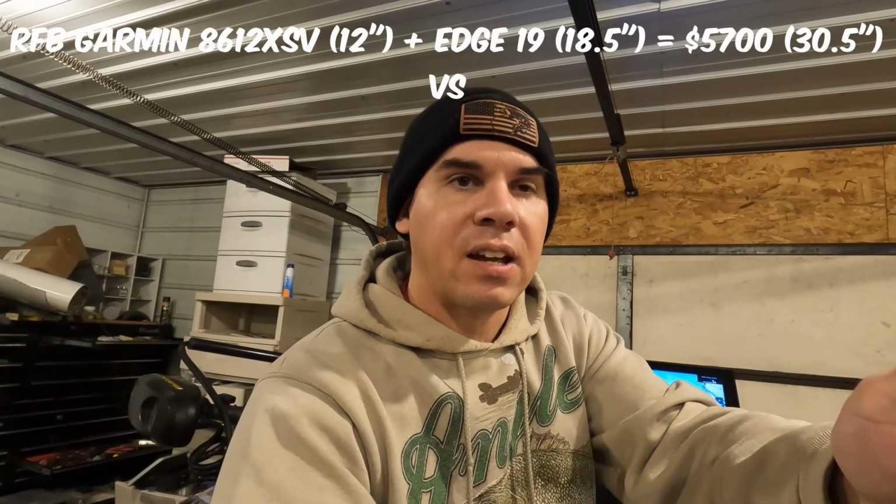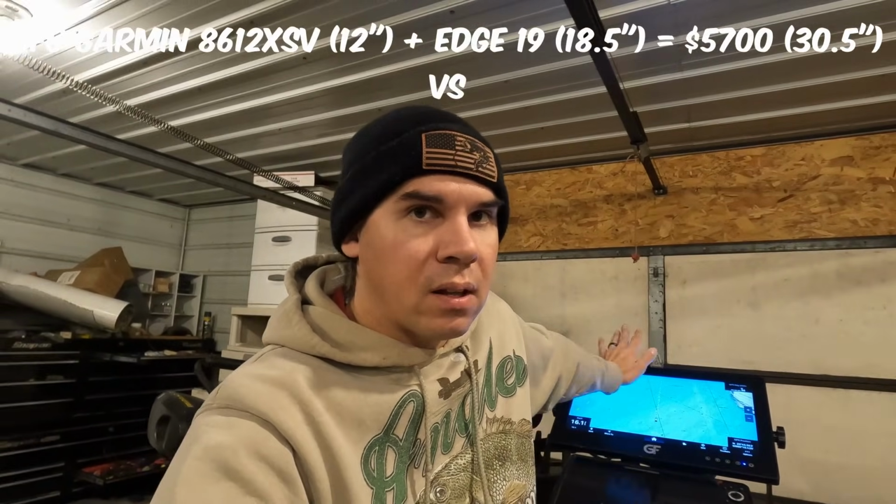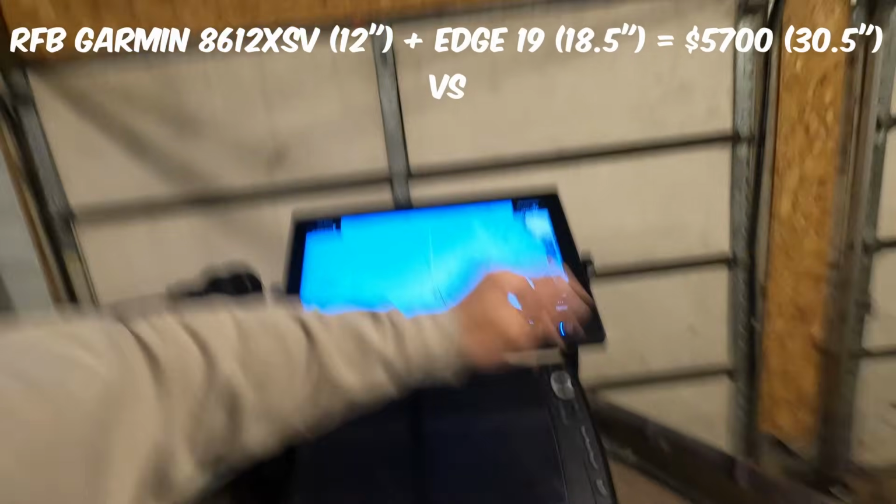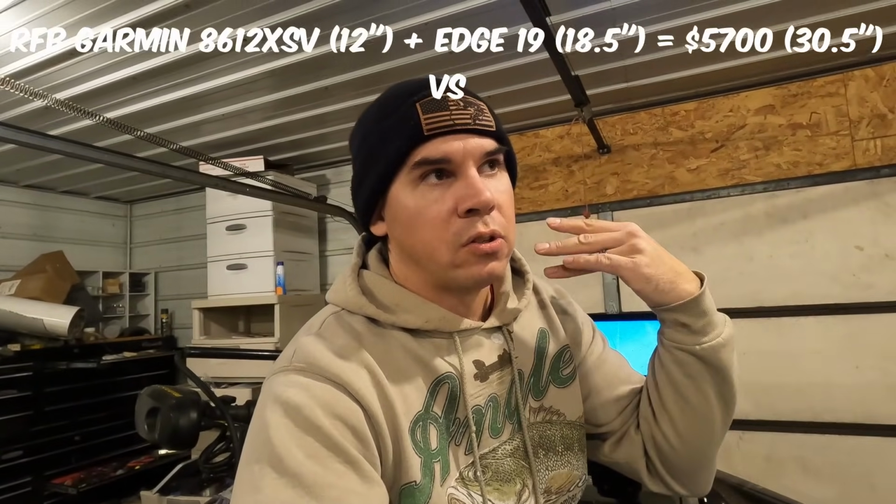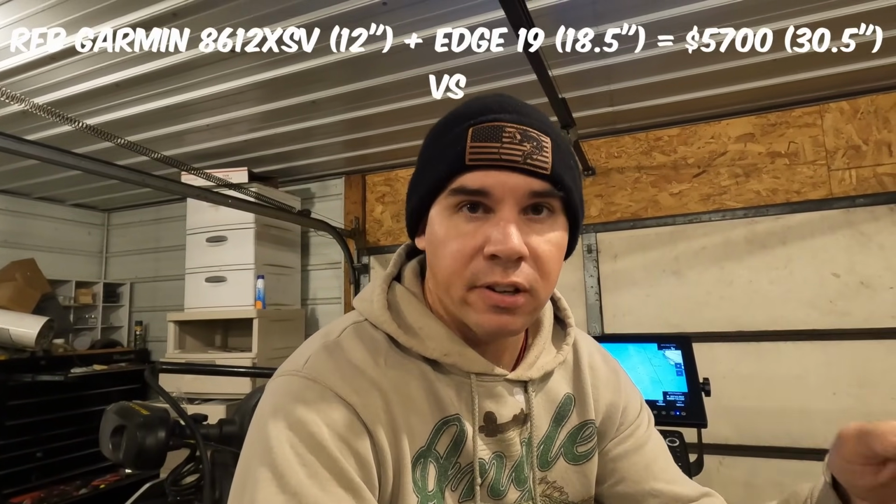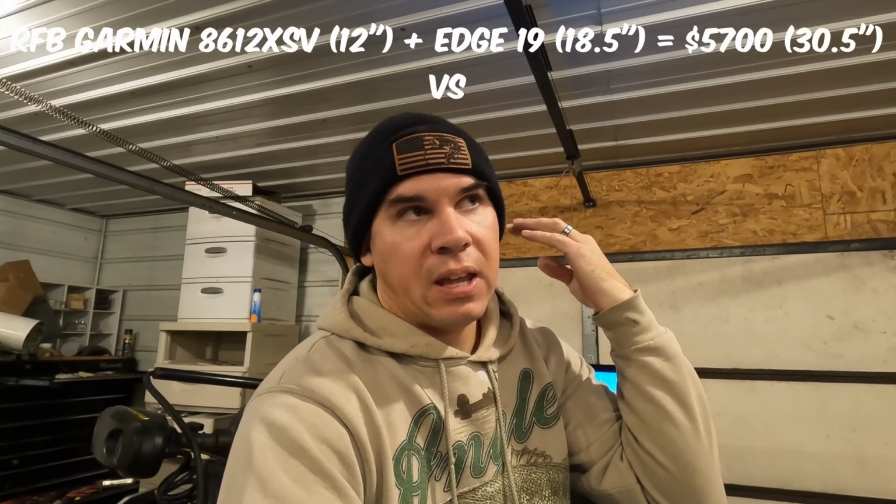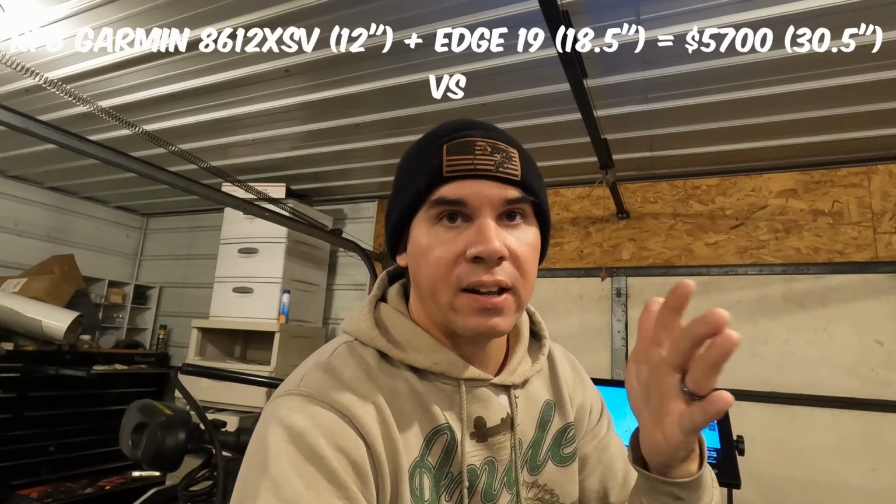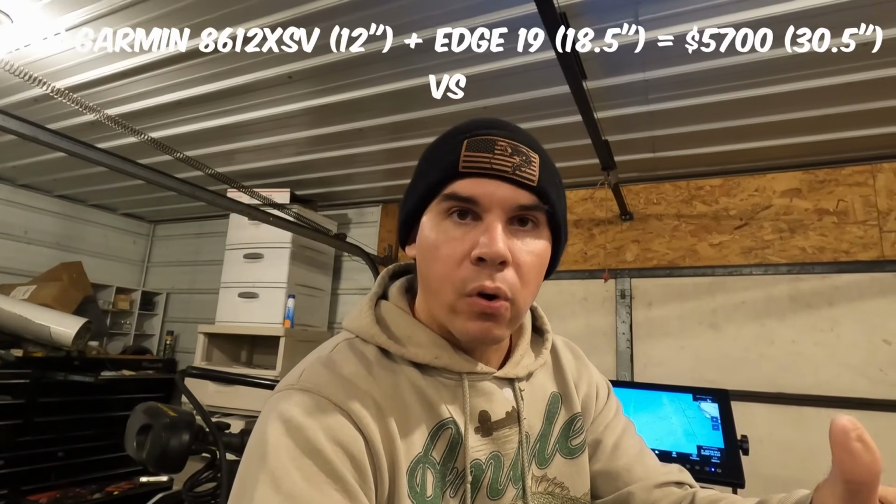So if you wanted to have a 10-inch screen at the console and 2 10-inch screens up here to basically have the same real estate, you're either going to be money ahead but with less real estate, or you've got to go buy a third unit and you'll still have less real estate in the overall grand scheme of things, and you'll spend more.